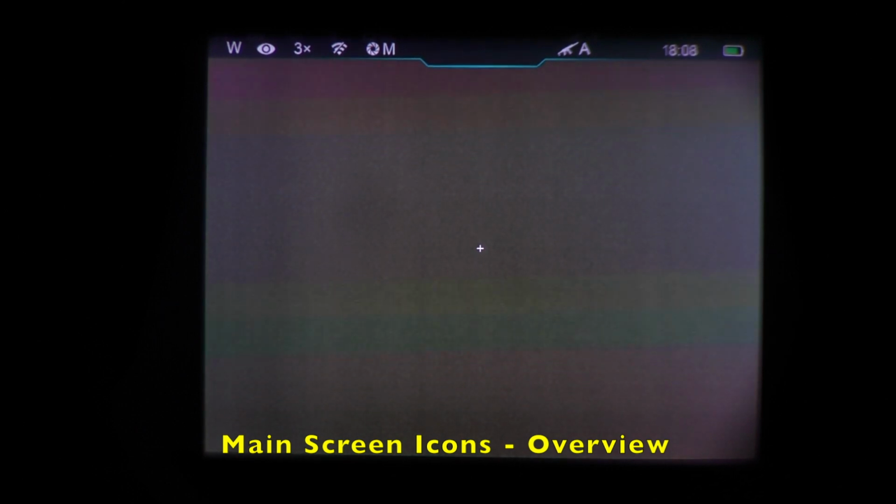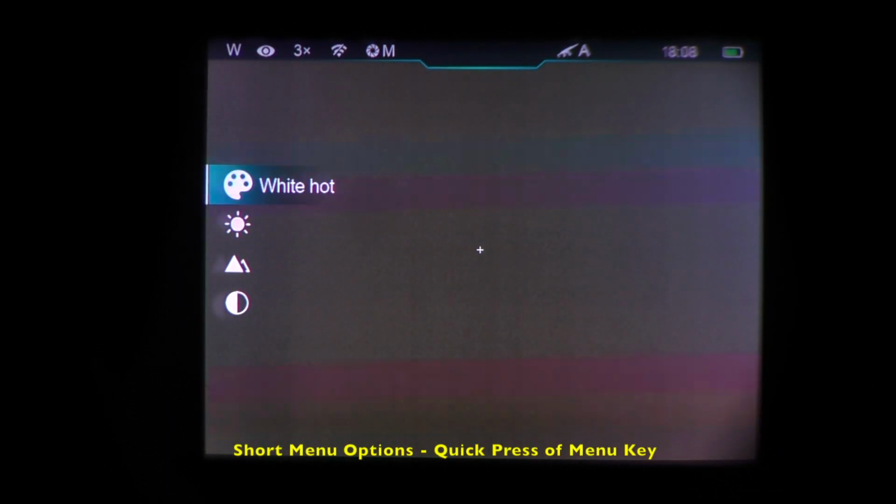From time to time throughout this walkthrough, you'll hear a click followed by a screen freeze. That is me manually calibrating to keep the screen as clear as possible. Alright, so there's 3 buttons on top of the Bravo. The middle button, you press it 1 time and it brings up a short menu.